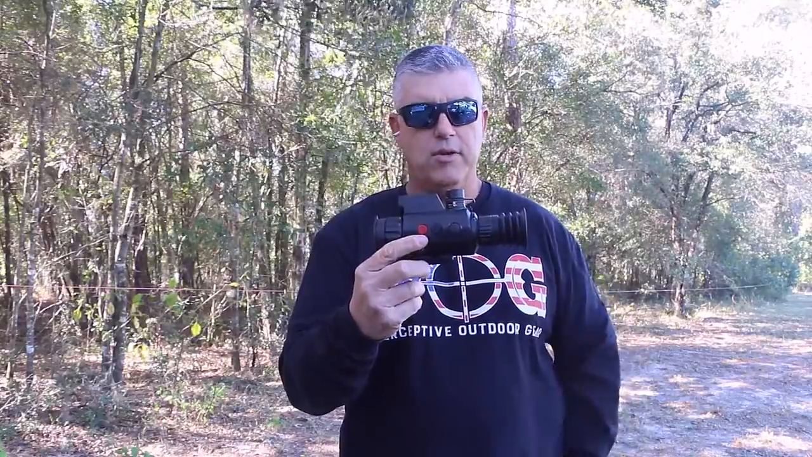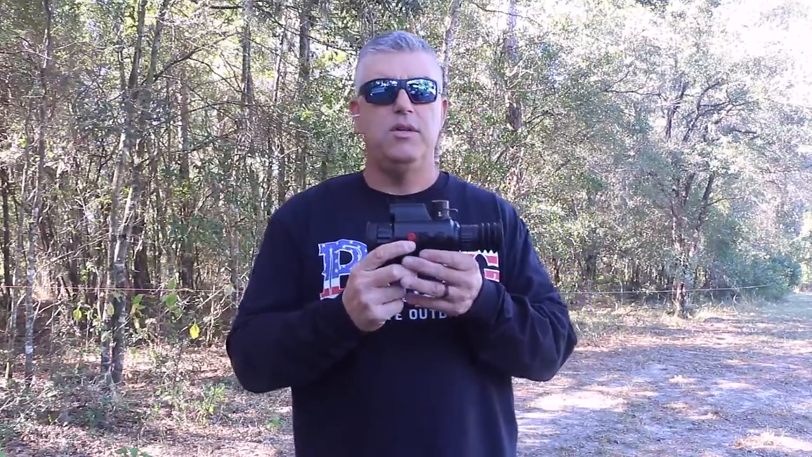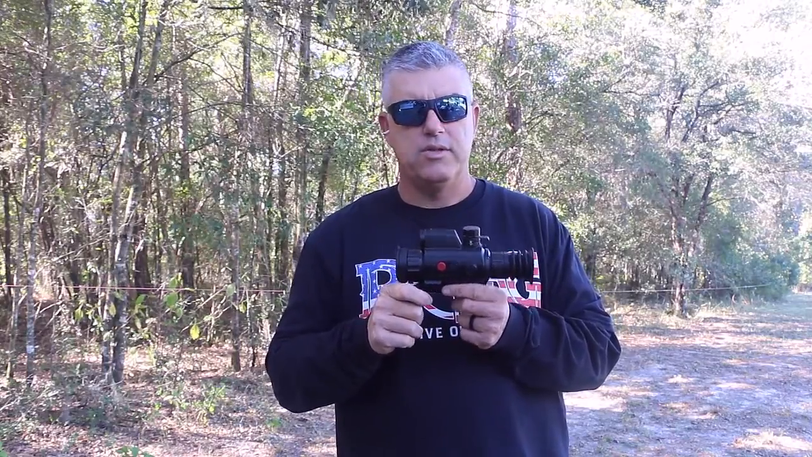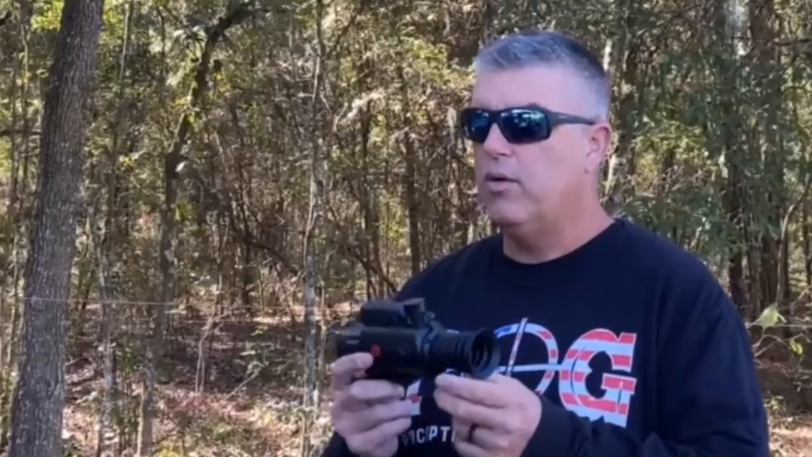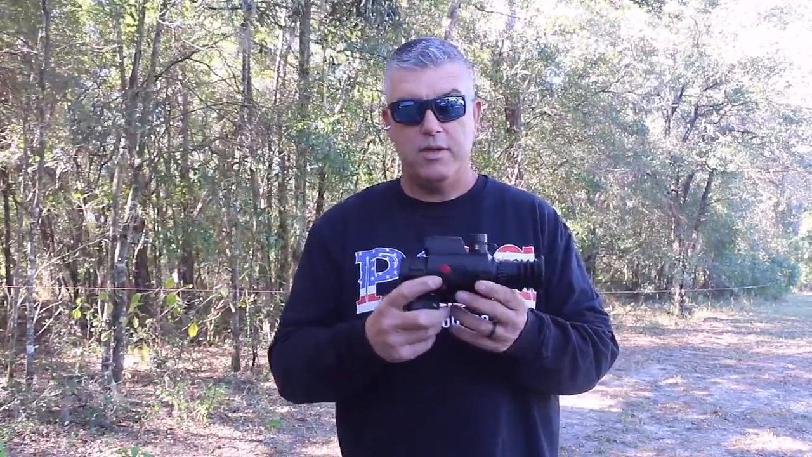When comparing this scope to another scope with the same 384 and 12 micron, this scope just wasn't as clear as the other scope. Now I don't know if that's something they could fix with a software update or a firmware update, but to me the image is just not as superior as it could be. But it still works very well, don't get me wrong, and it's still thermal and still great for the money. In my opinion, it could be a little bit clearer. I think they really could shape that up with a software update. But other than that, great scope for the money.